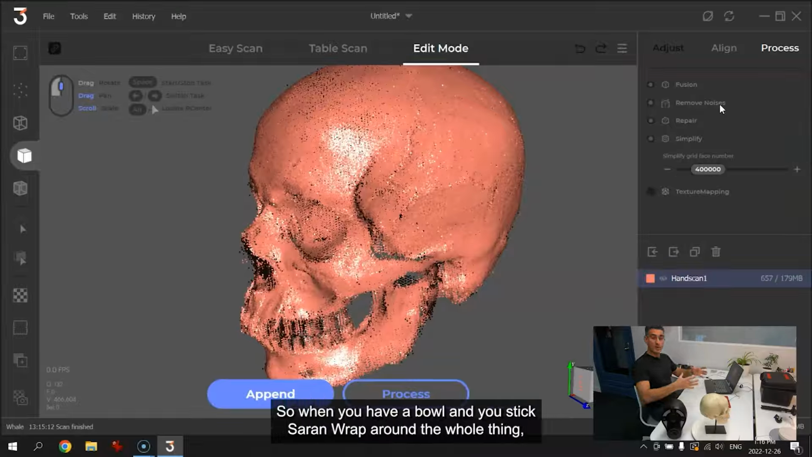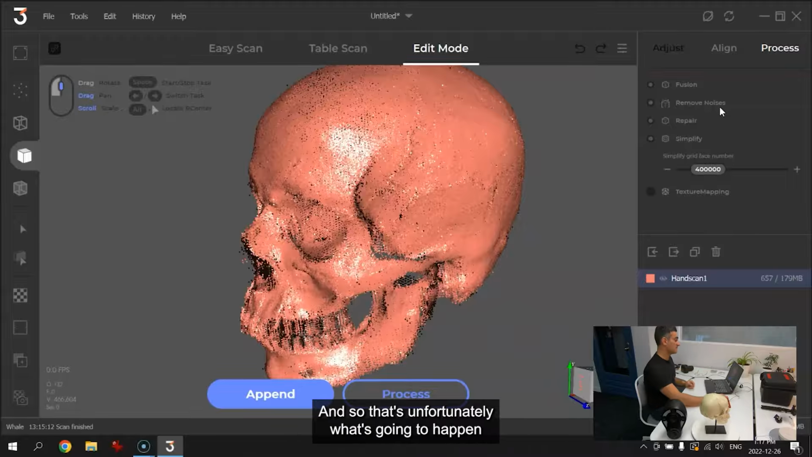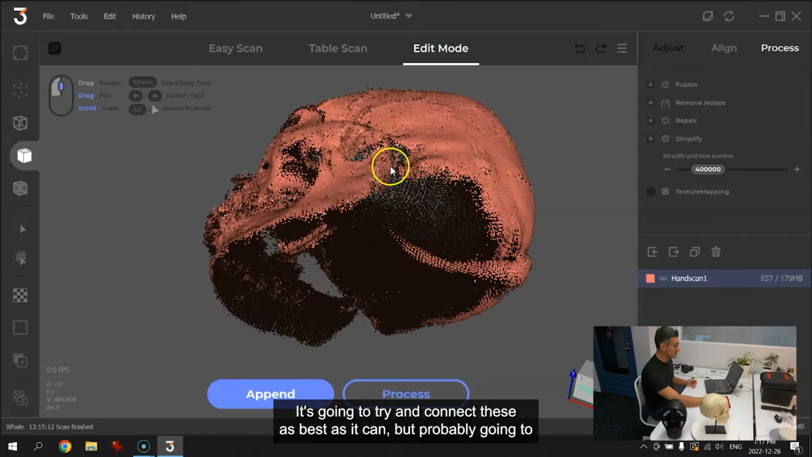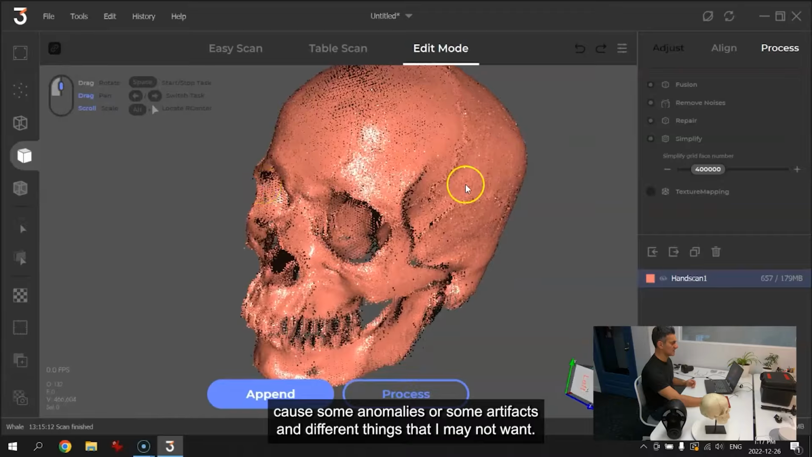So when you have a bowl and you stick saran wrap around the whole thing, all the parts of the bowl on the bottom are fine, but the open part, right? It's just going to make a flat top. And so that's unfortunately what's going to happen with the bottom here where I have these gaps. It's going to try and connect these as best as it can, but it's probably going to cause some anomalies or some artifacts and different things that I may not want.